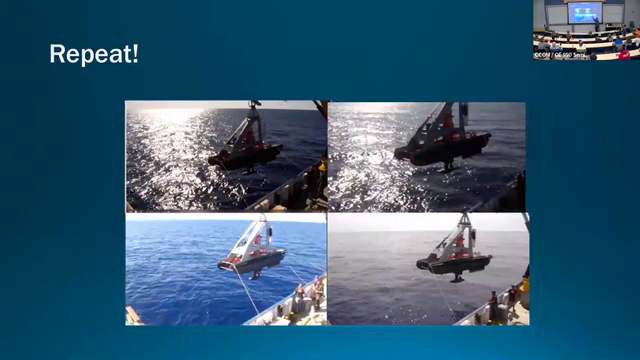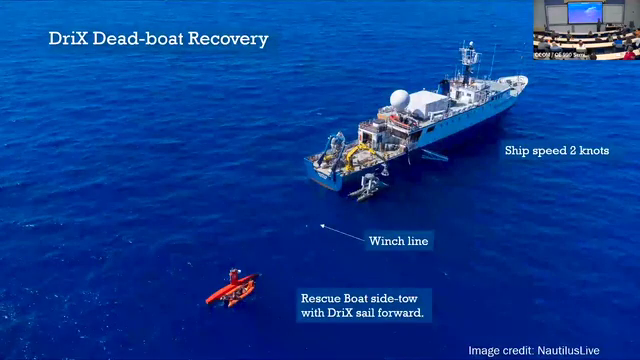And then go to sea and practice deploying and recovering, and deploying and recovering, and making sure that it all works, and what speed and what heading and all of that stuff. And it's fun. It can be frustrating, but yeah, it's a good go.